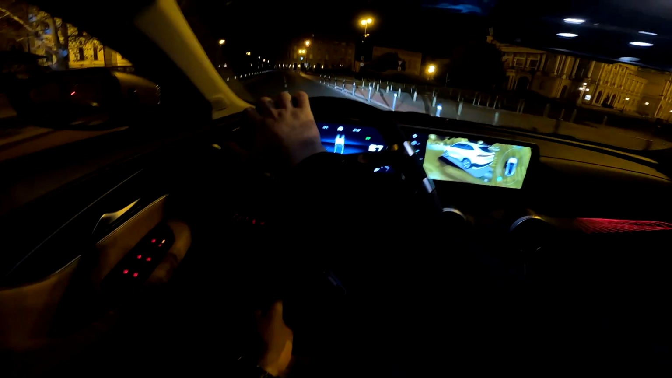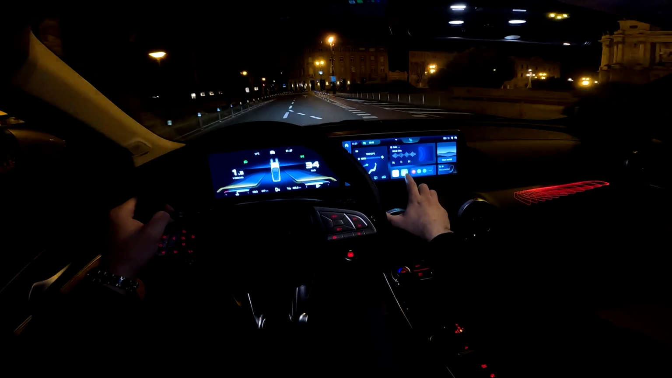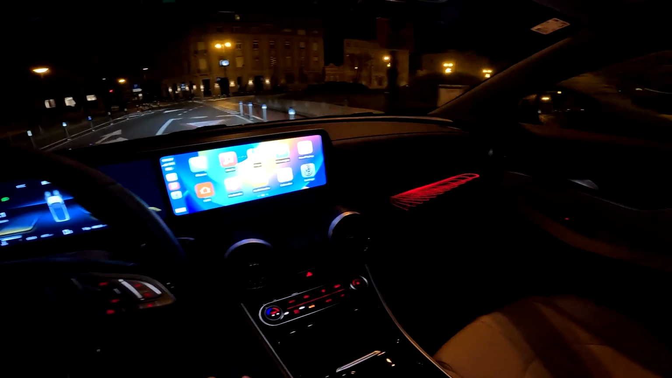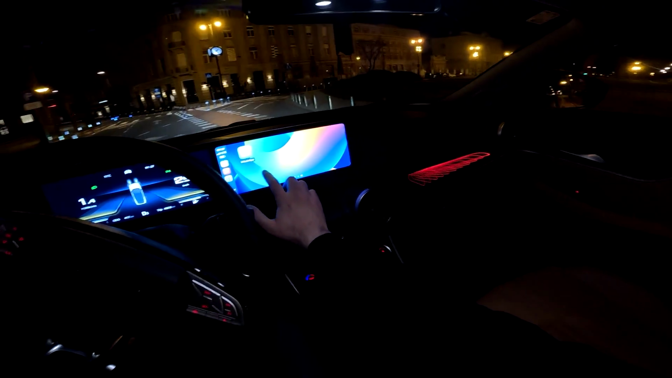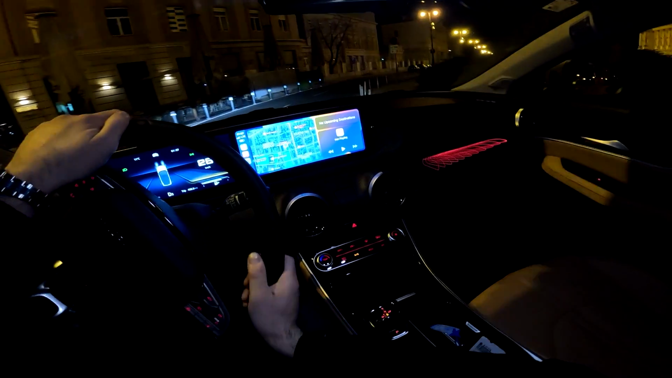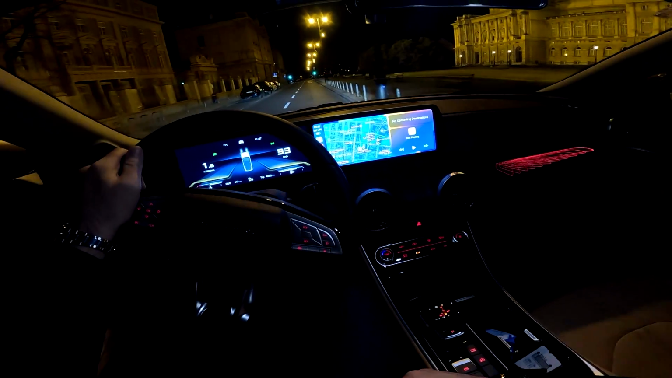And then also big news is that we have Apple CarPlay and Android Auto here. So if I press this, there we go. Here is how Apple CarPlay looks. So that is really cool, and of course very useful.